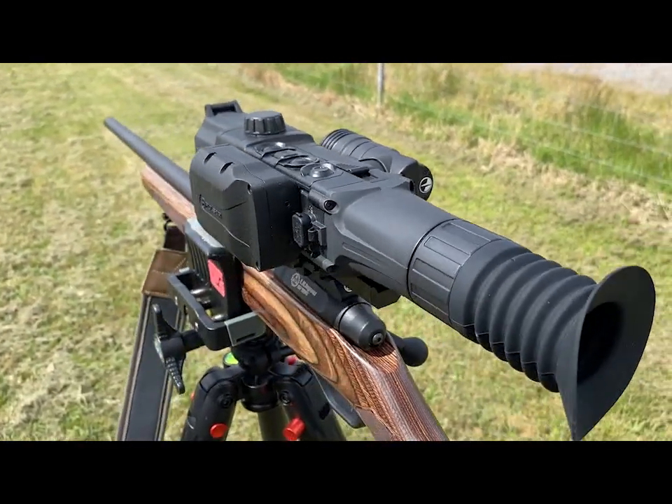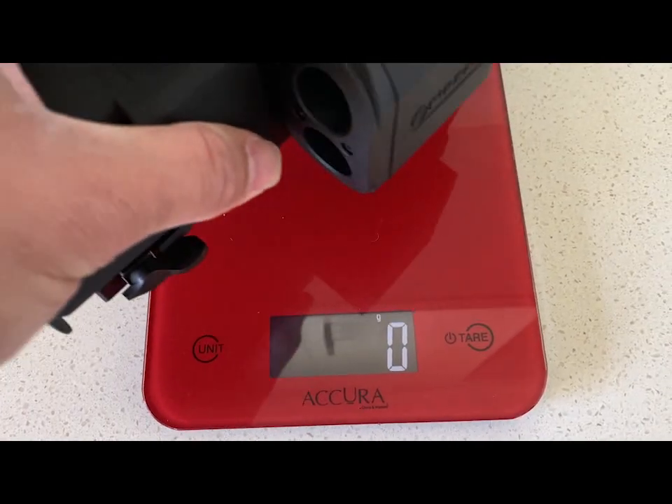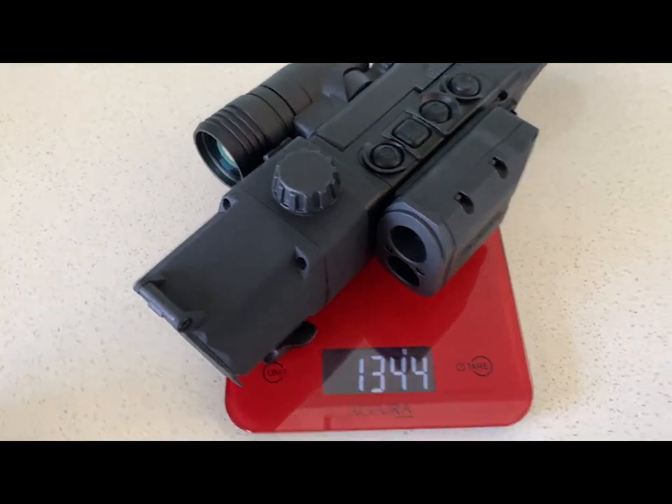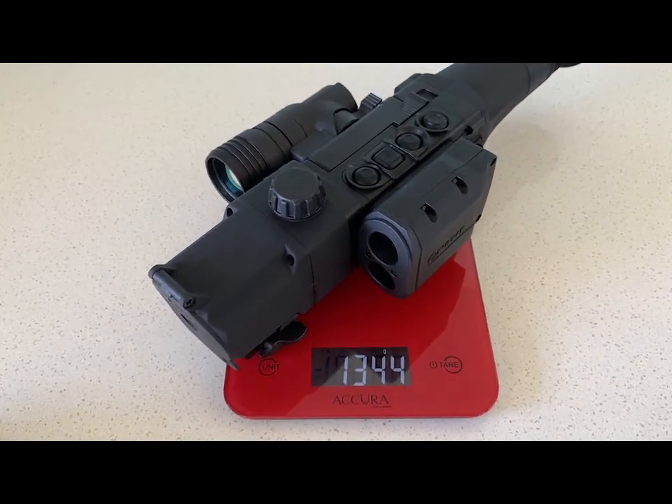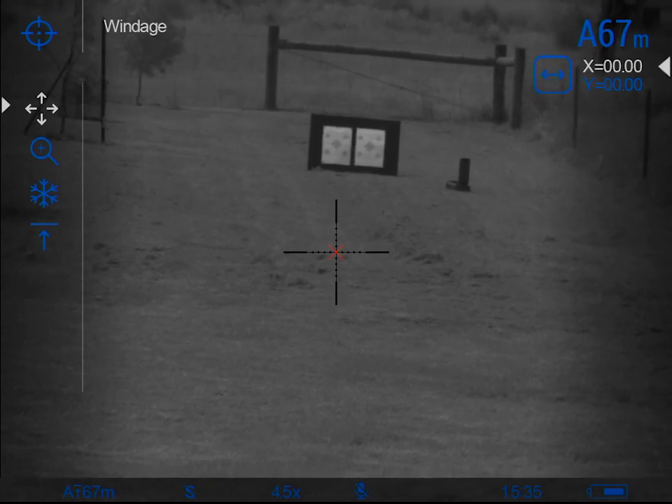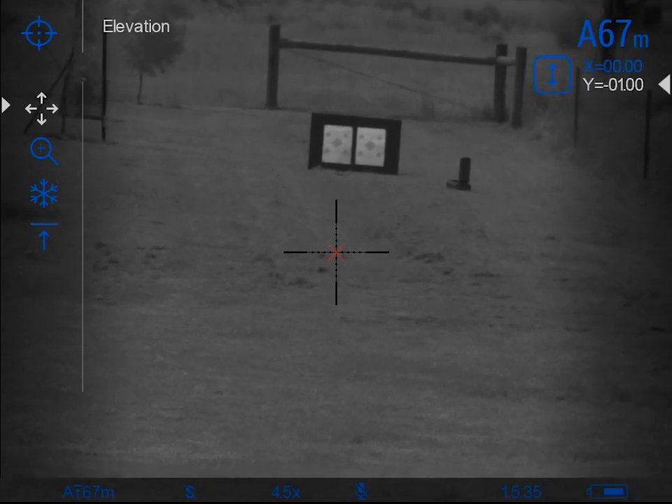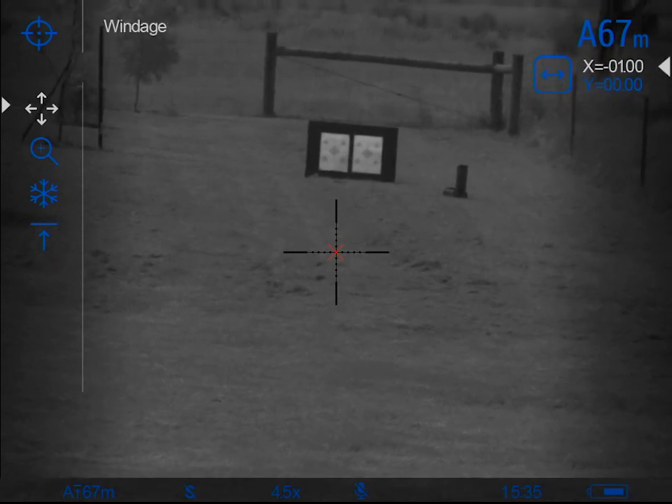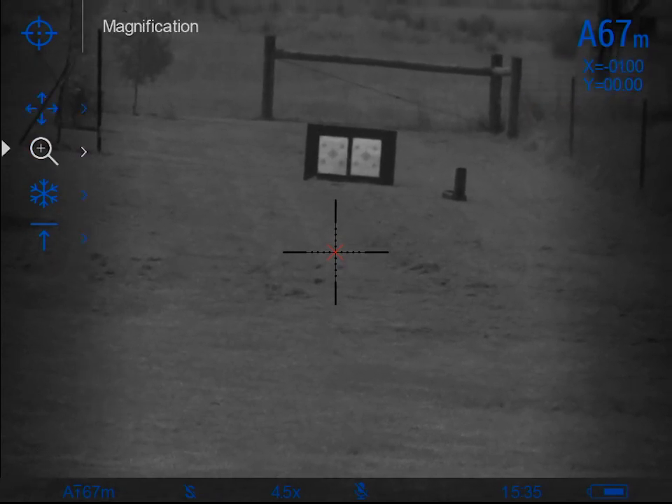So obviously the first thing about this is its size. It does tip the scales at a little bit over 1.3 kilos with battery and mount on. The scope has the same zeroing process and menu system as all their other scopes, so it is easy to navigate, and zeroing is once again a quick and easy process. Using the freeze function makes this a lot easier when zeroing and a pretty quick process.